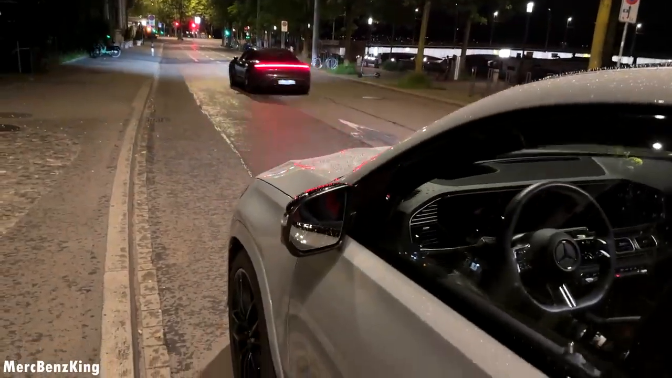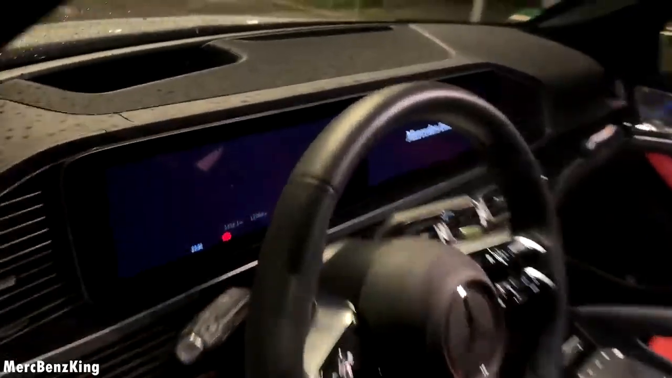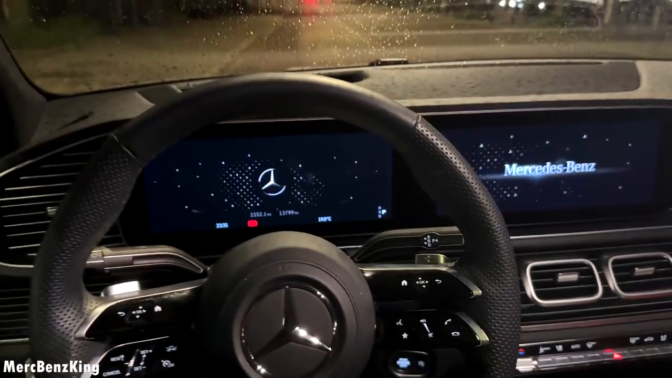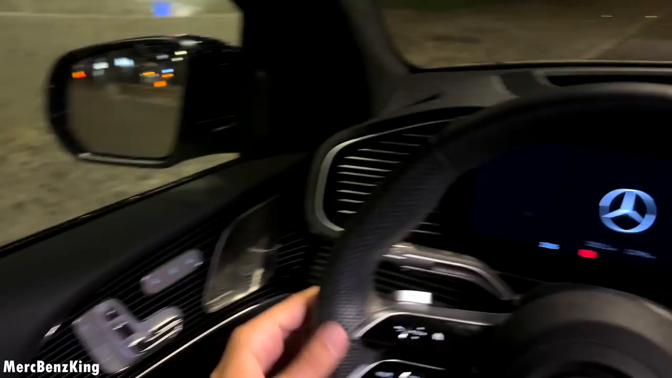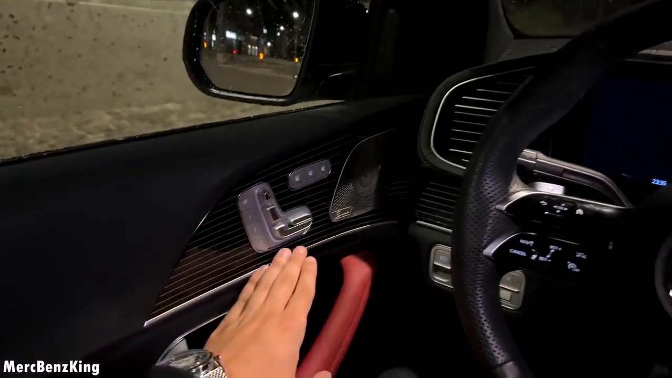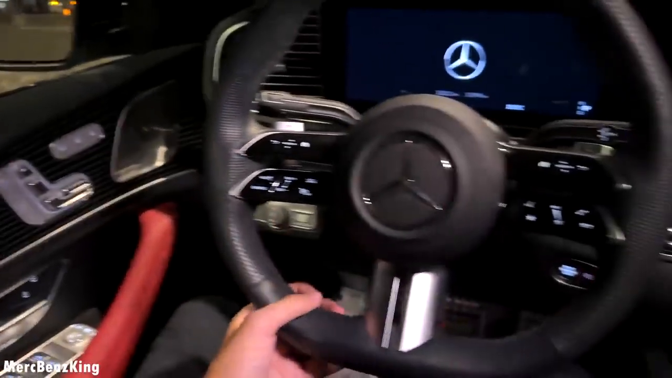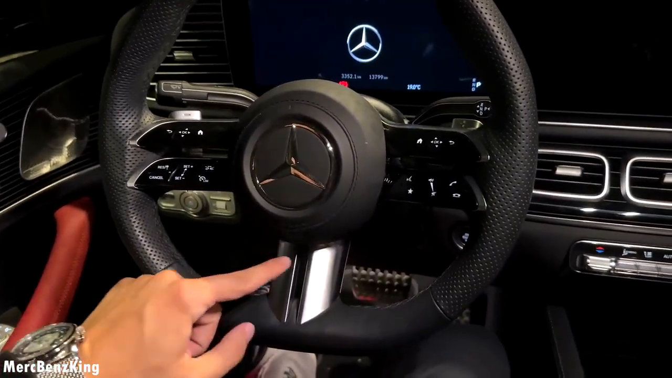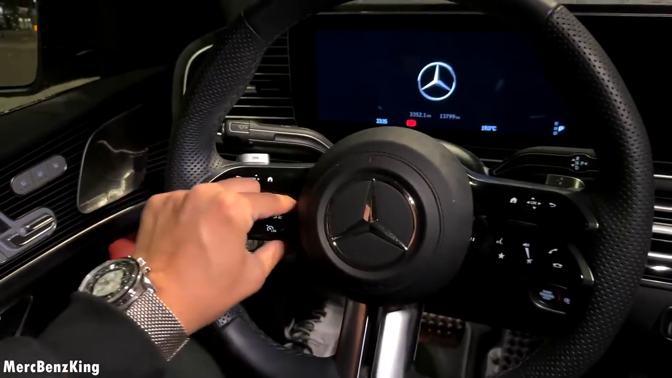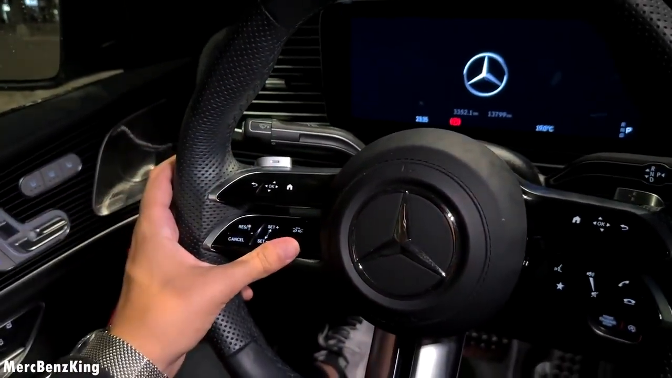Let's have a look at the front. There it says Mercedes-Benz. Let's have a look inside. Beautiful welcome invitation sound. There we have the piano black lines continuing in the front. Beautiful Mercedes star, which is for the new facelift. Flat bottom, aluminium over here, and this is actually plastic buttons, horizontal, but with haptic feedback.